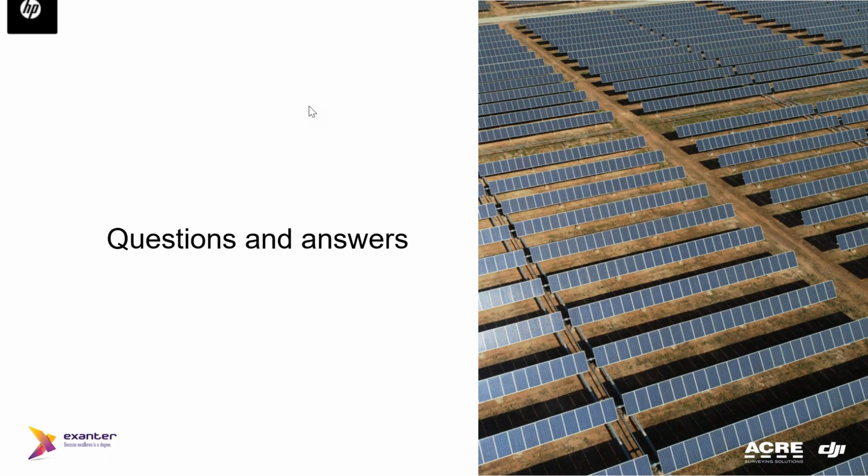It depends on the resolution of the camera and the resolution that you want in the image that you want to take. Yeah, if you refer to the capacities of the drone, the limited height of the flight with the Matrice 300 is 500 meters, electronically limited.